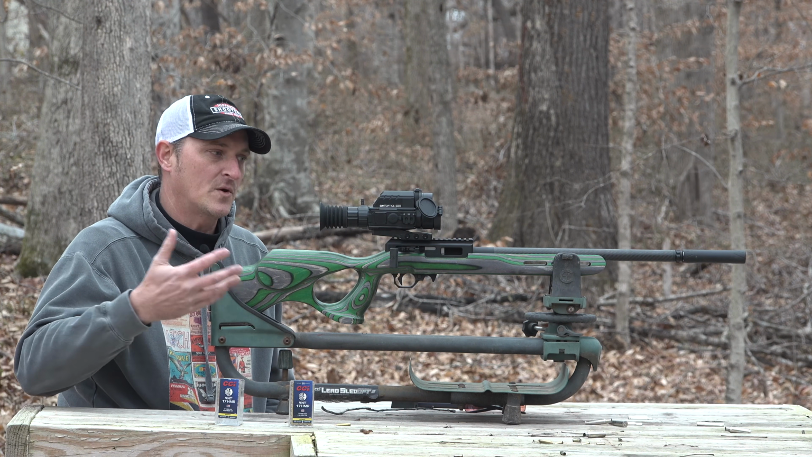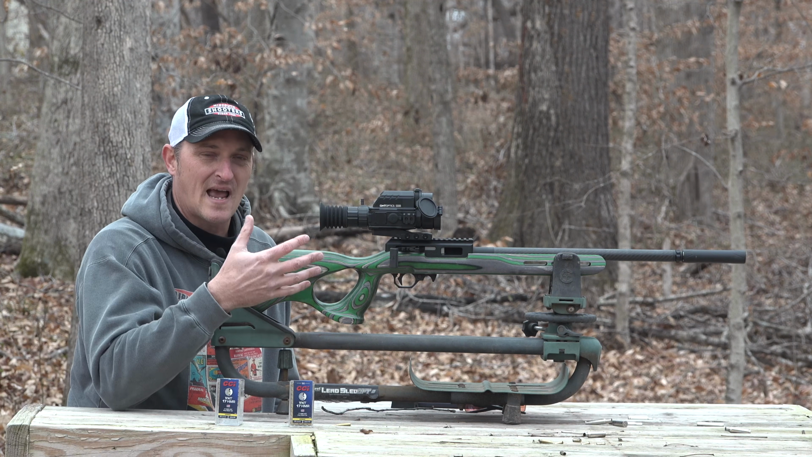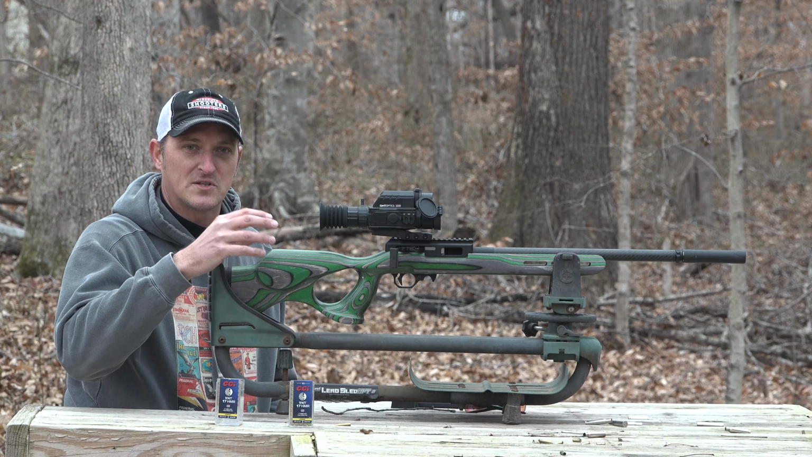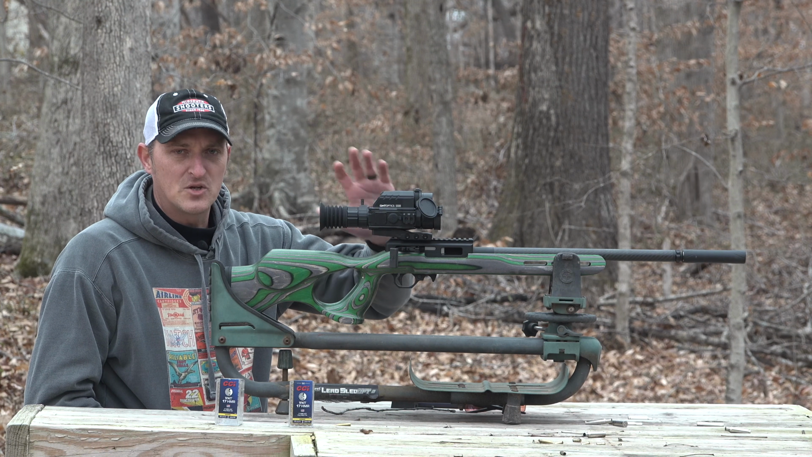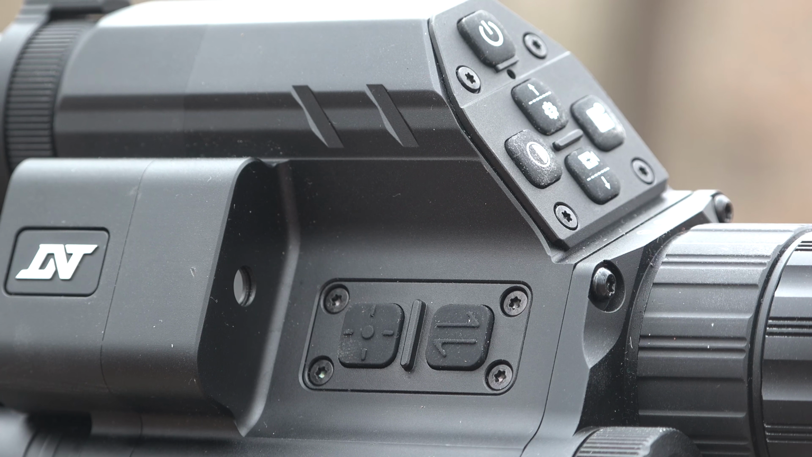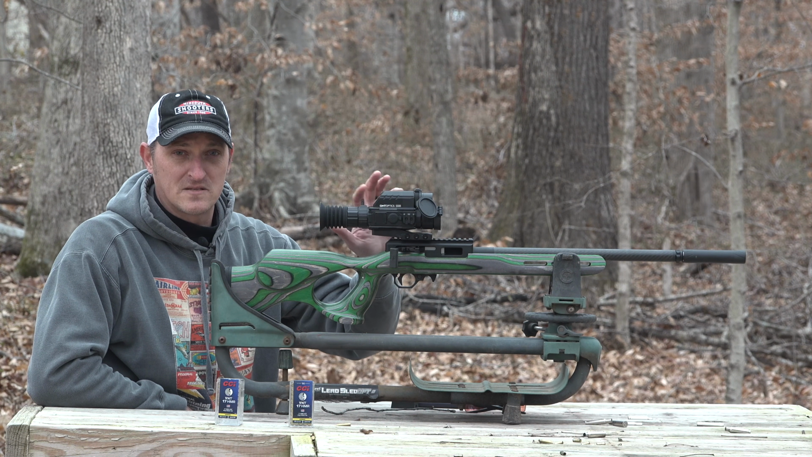But I want to do a thorough review, because sometimes the manual is not clear about certain features. If you just got one for Christmas, or you're going to get one, and you're opening it up, you want to know what the buttons do pretty quick so you can get out in the field and hunt. It has a very good user interface right here on the top and also to the side. If you get this optic and put it on your rifle, I will give you one piece of advice: turn off all the lights in the bedroom and learn to run these buttons from memory.